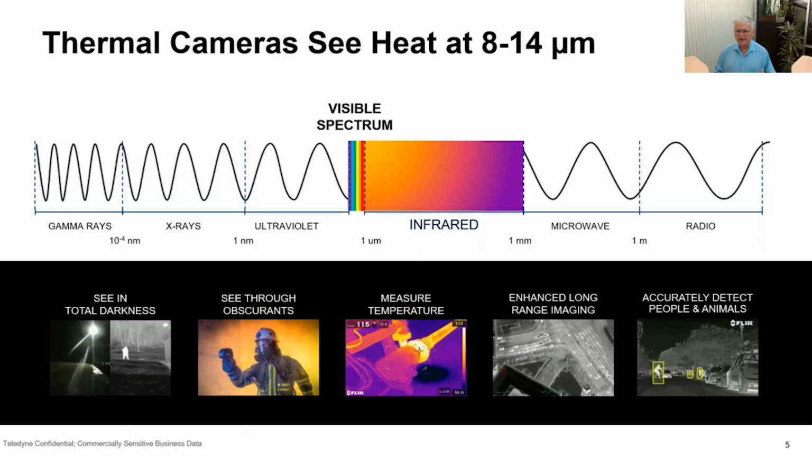Since we're looking at heat emitted from the objects, we're actually able to measure the temperature of the objects without touching them. So this is very useful in industrial and process control applications.